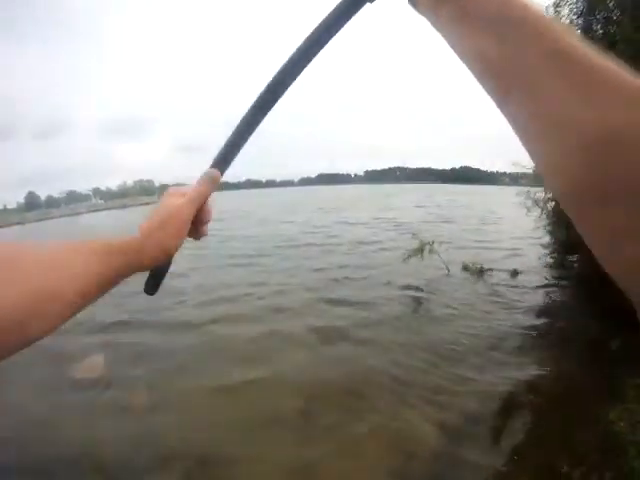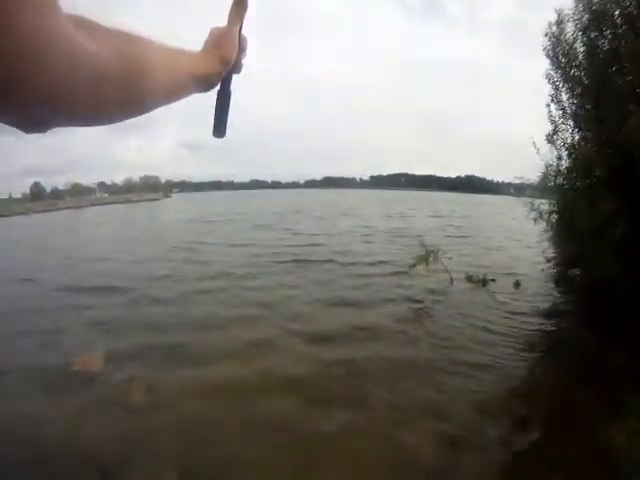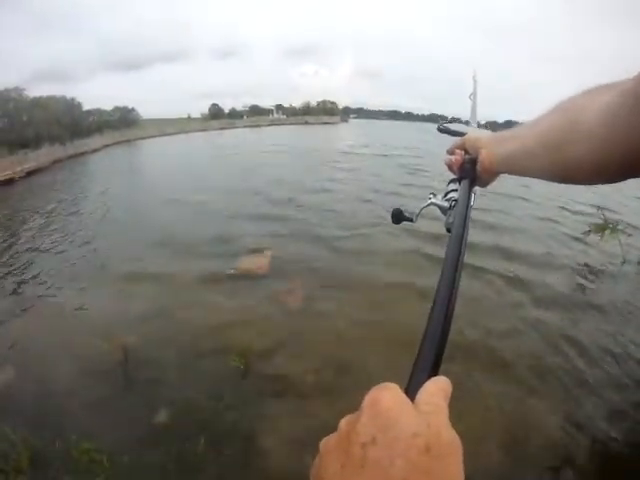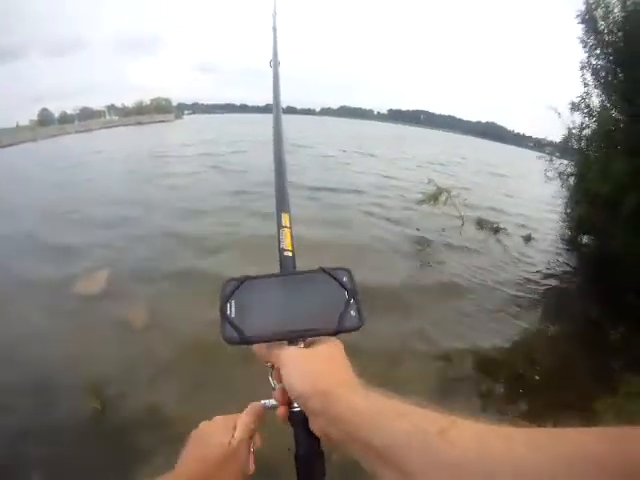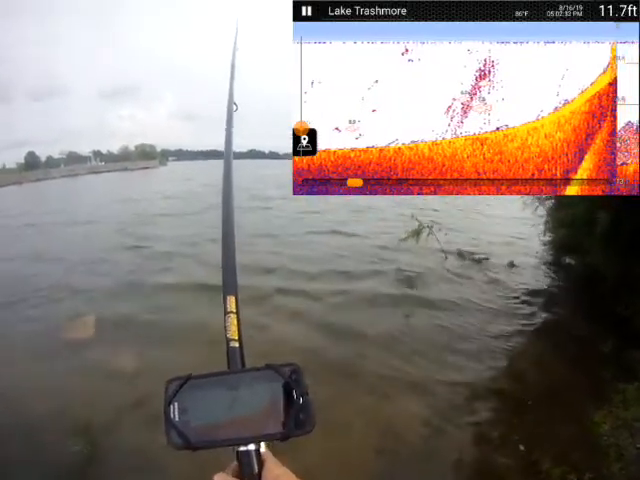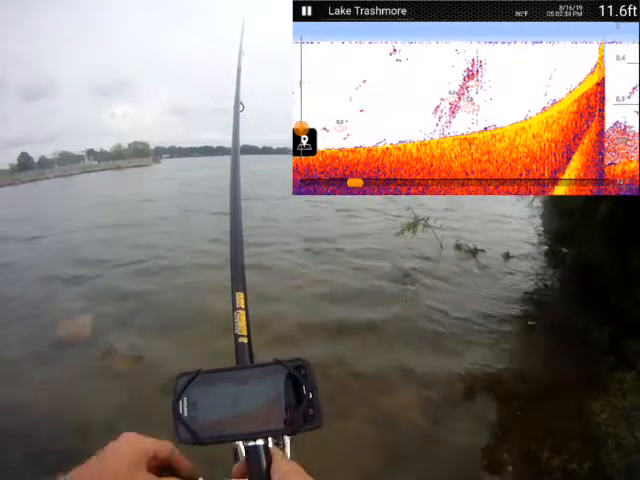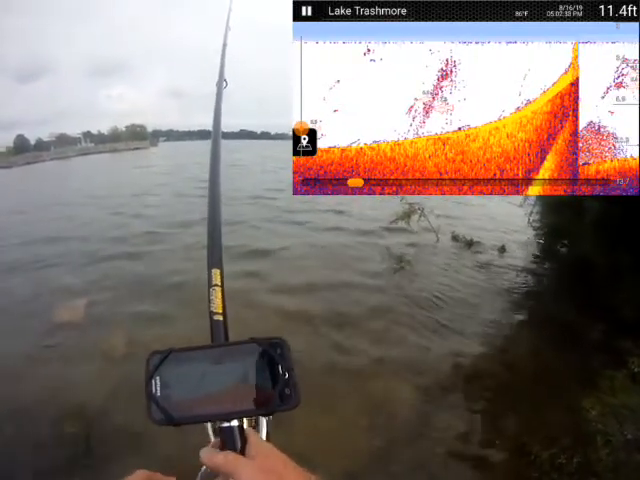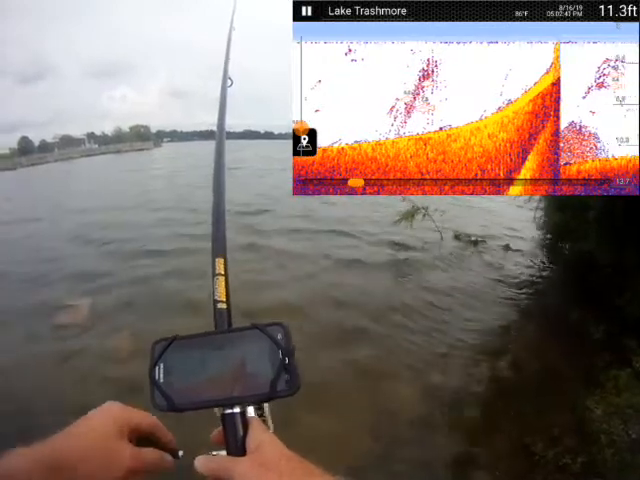All right, let's try beyond the point. Pretty much casting straight into the wind. This thing casts pretty well, though, I gotta admit. Almost 12 feet deep out there. Looks like some huge something. Oh, there's some big fish, but they're suspended. They're up near the top.